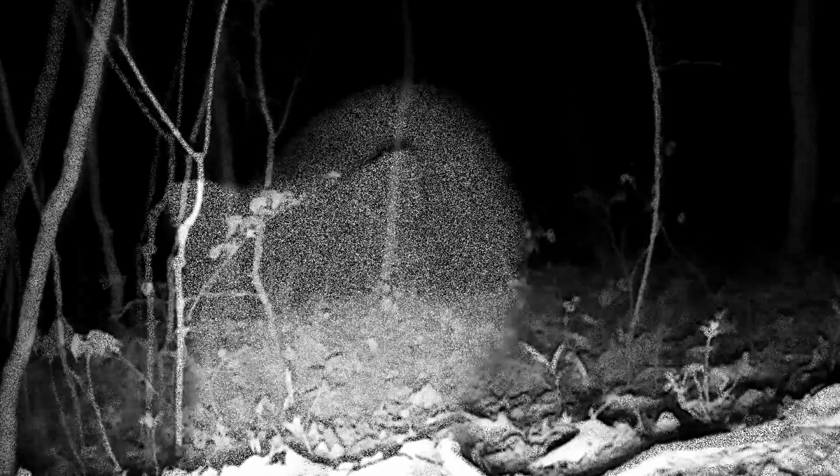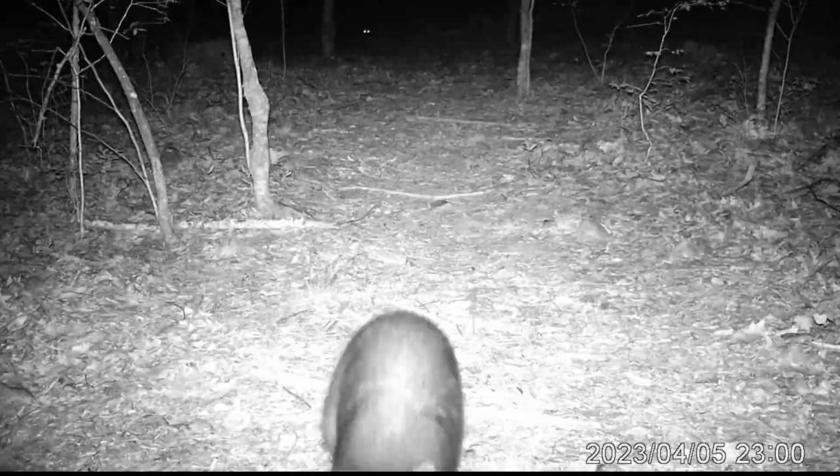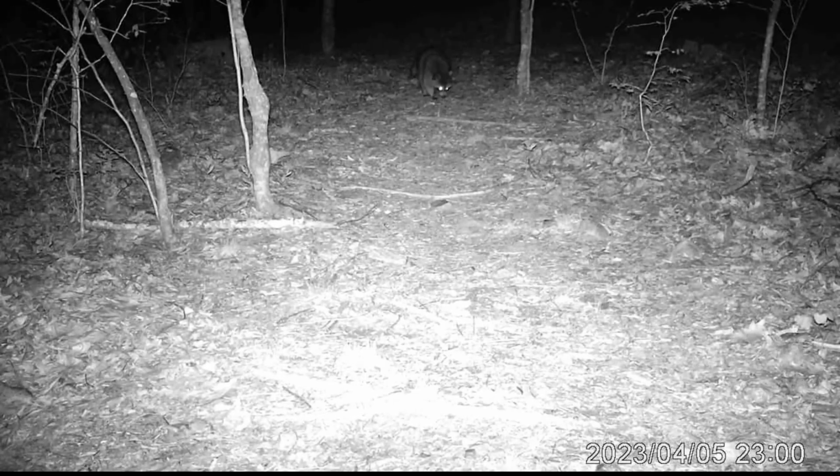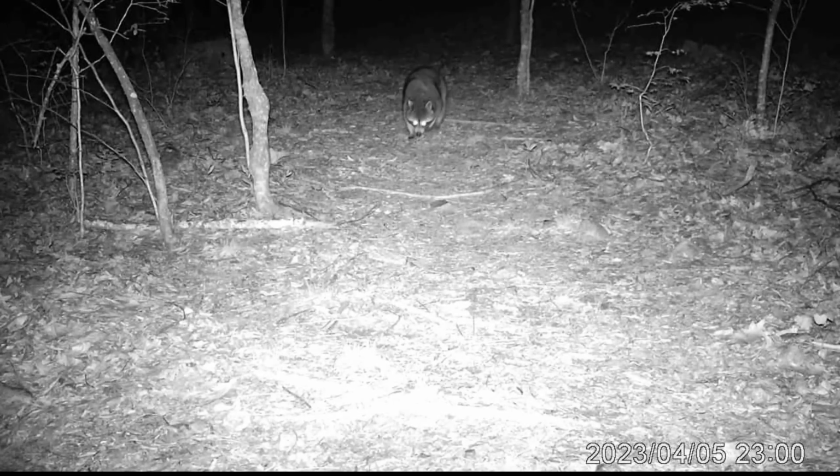And they'll walk right up to it. Say hi. Check them out. Move on. And they're moving around in their little teams here, little pairs. Seeing what they can get into, what they can find to forage around on.